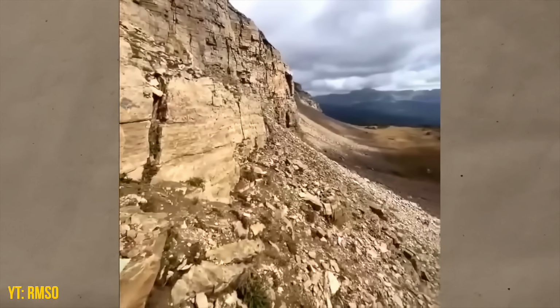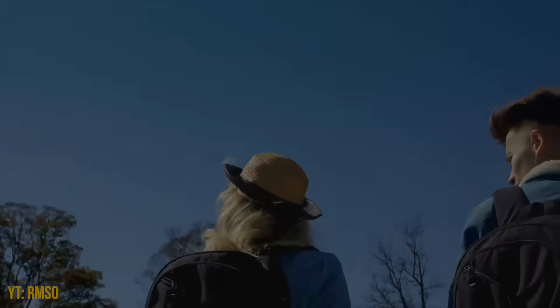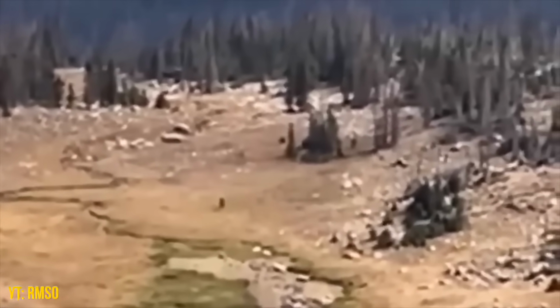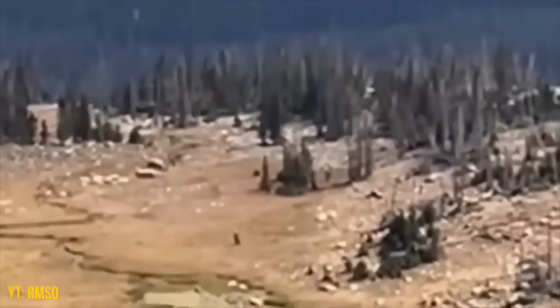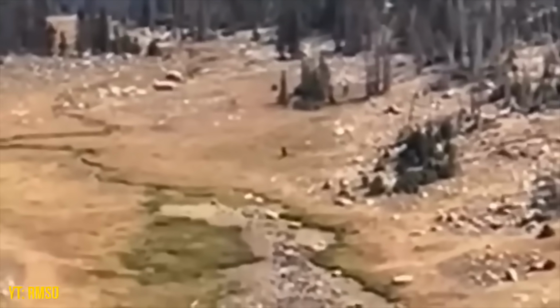You ever see something so out of place it just freezes you? Well, that's what happened to a couple hiking on Bald Mountain. They were taking photos near a steep riverbed when the woman spotted movement across the slope. At first she thought it was another hiker, but then she realized there were no trails there. The figure was pitch black, tall, walking on two legs, and carrying nothing.